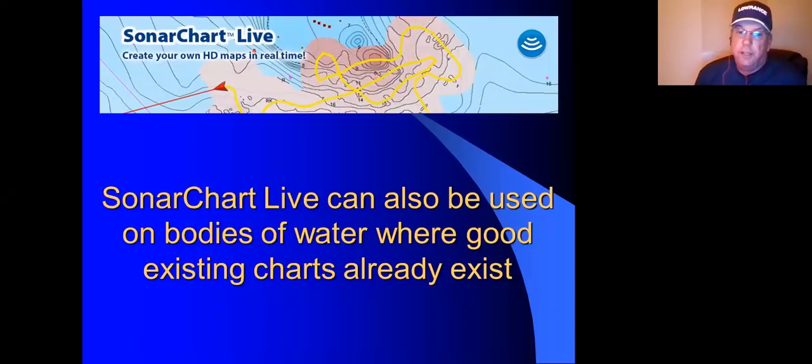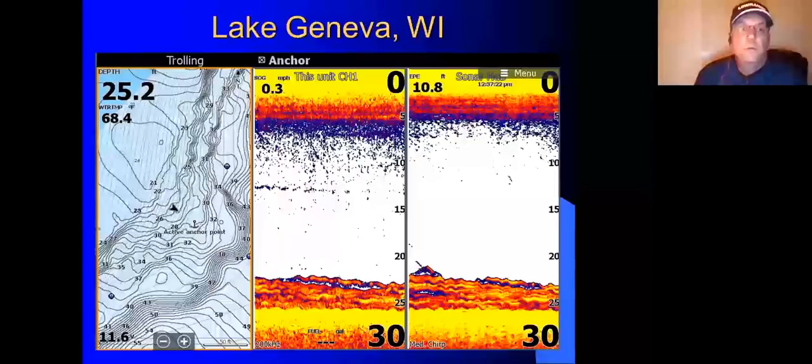Now, that's for an area where there are very limited maps. But let's take a lake like Lake Geneva that I fish all the time, where I do have good charts from Navionics. I have found that I can use this to my advantage to pull even more data out. And in the end, if I link it via my app, I actually give that data to Navionics, so they get better maps. But here would be an example.